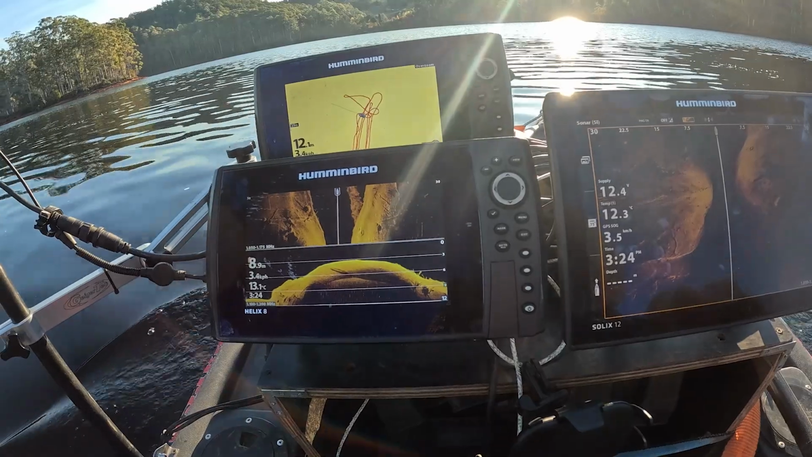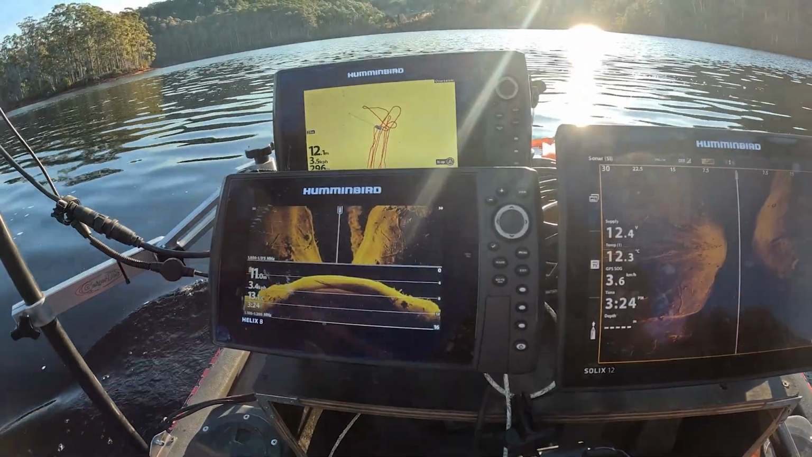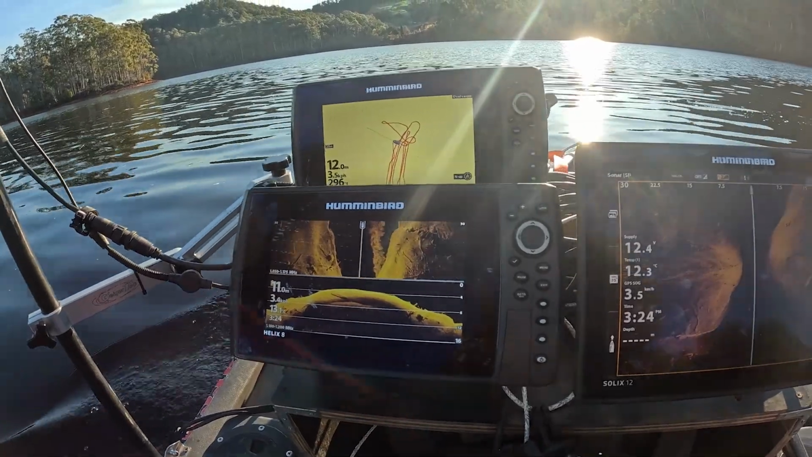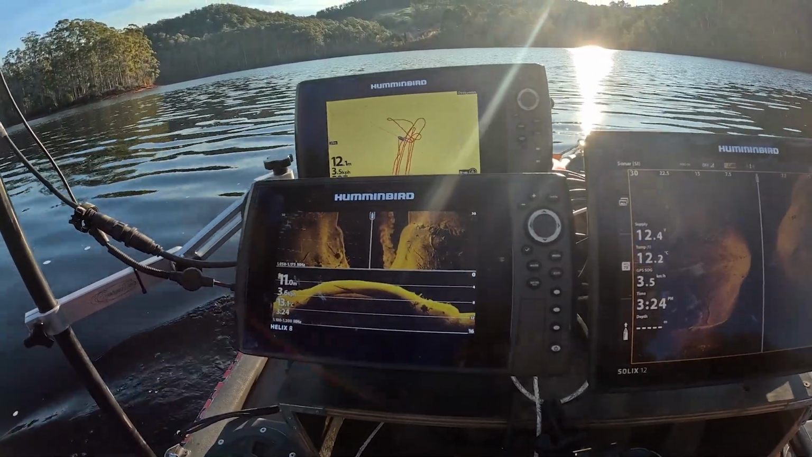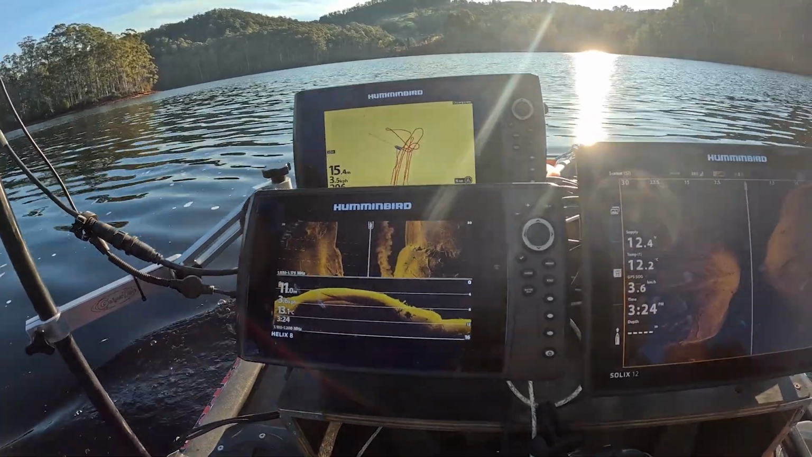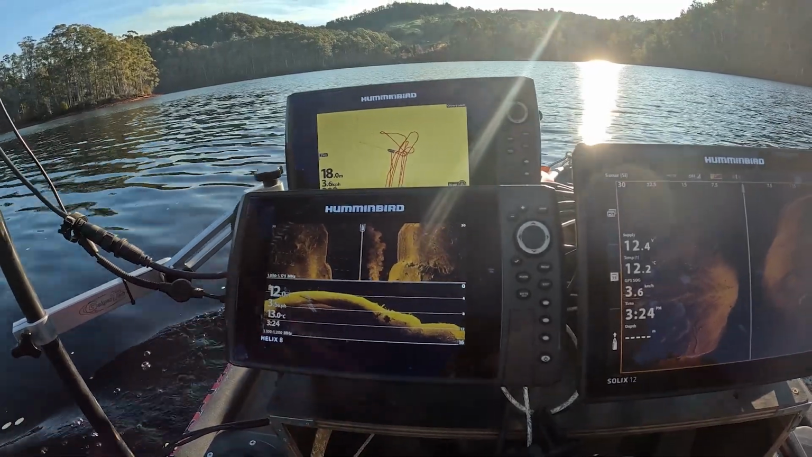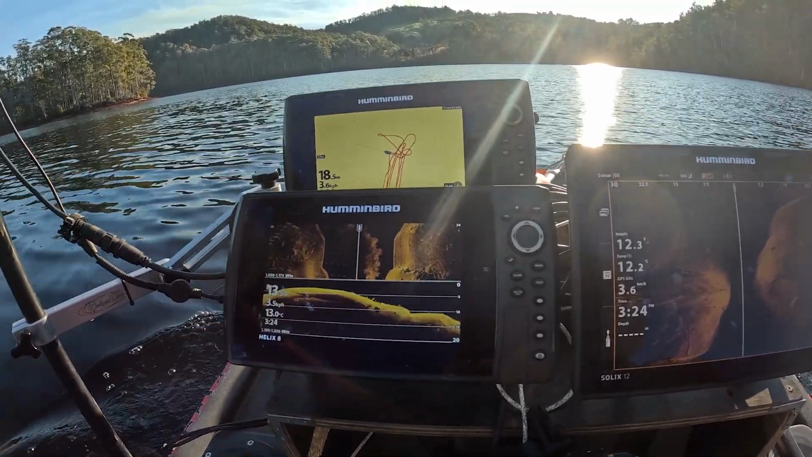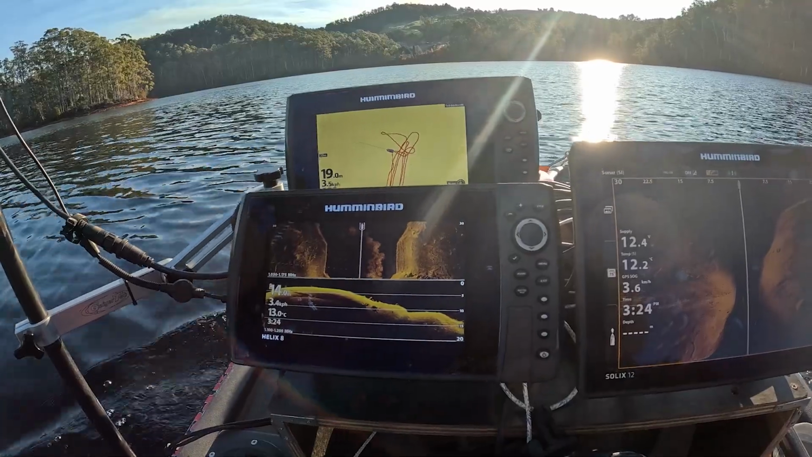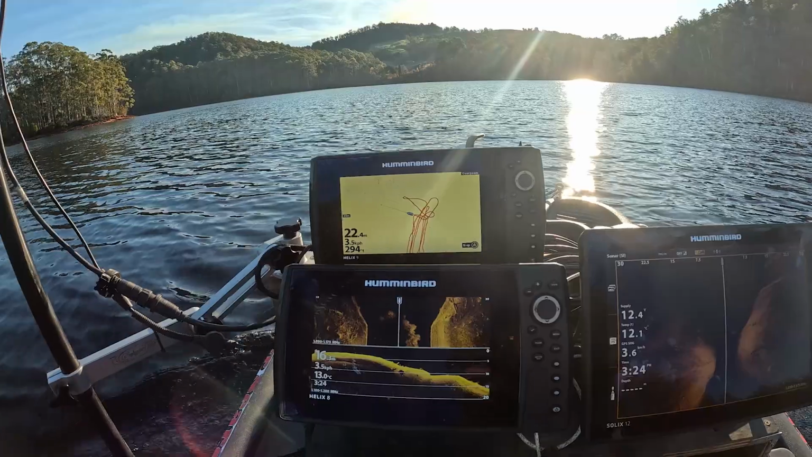Let's see how far we can go out. That little cloud's actually the propeller. It's chopping up the, putting air into the water. So then that mucks up with the sonar. Down to 11 metres. And go right out until it starts dropping out.